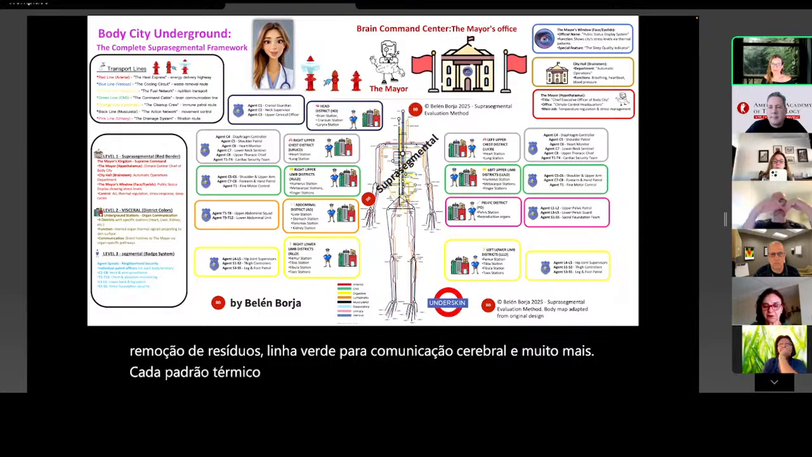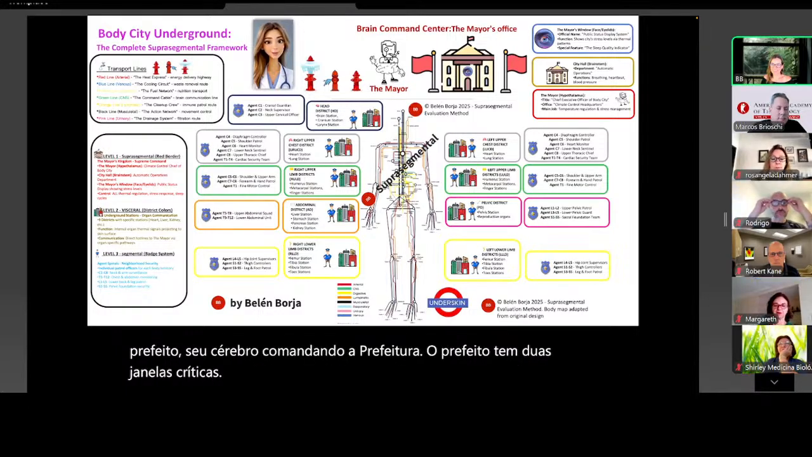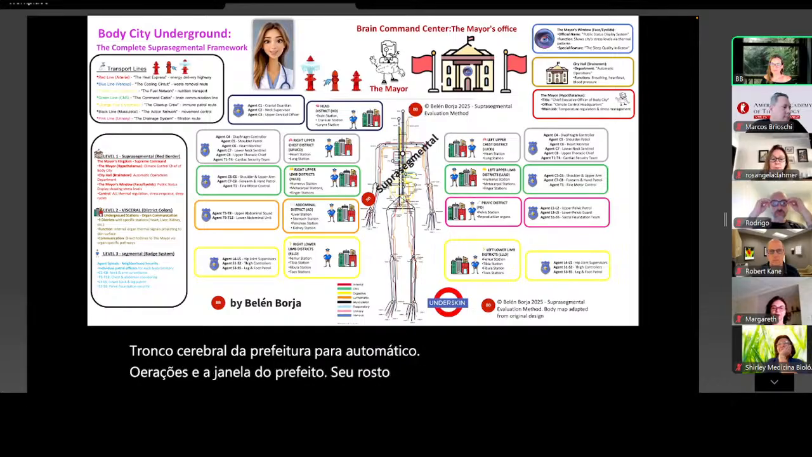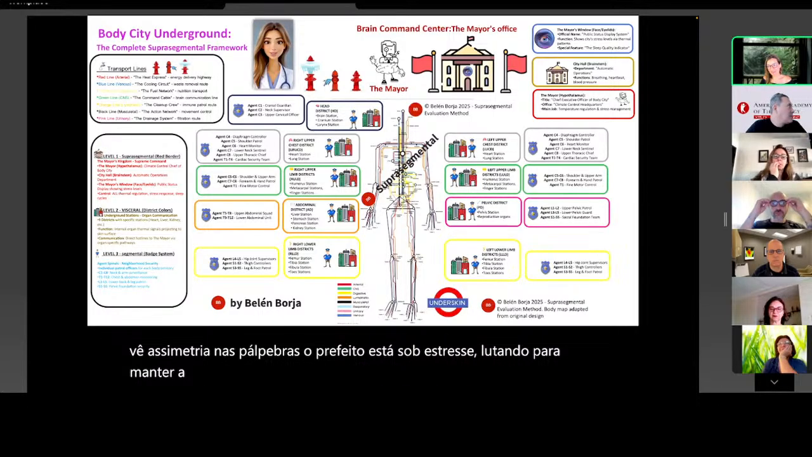Meet the mayor, your brain commanding from City Hall. The mayor has 2 critical windows. City Hall brainstem for automatic operations, and the mayor's window, your face and eyelids, showing stress levels. The eyelids are the sleep quality indicator. When you see eyelid asymmetry, the mayor is under stress, struggling to maintain order in the entire city. Now our underground stations.